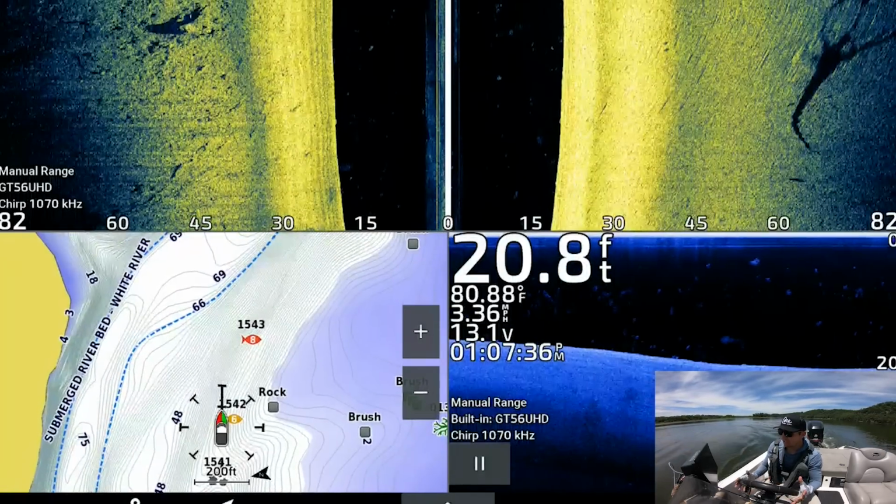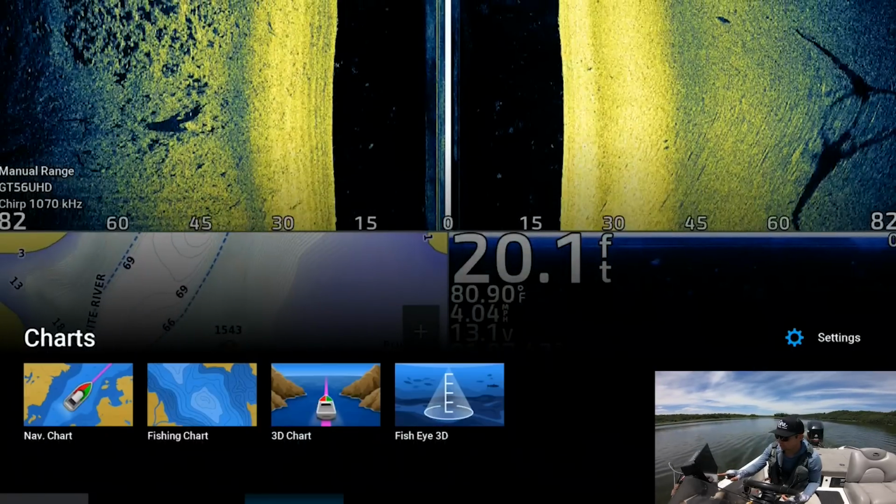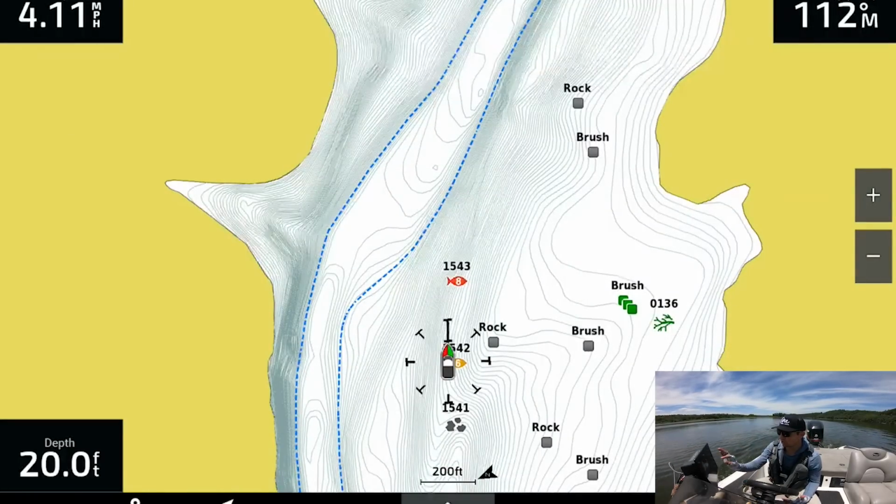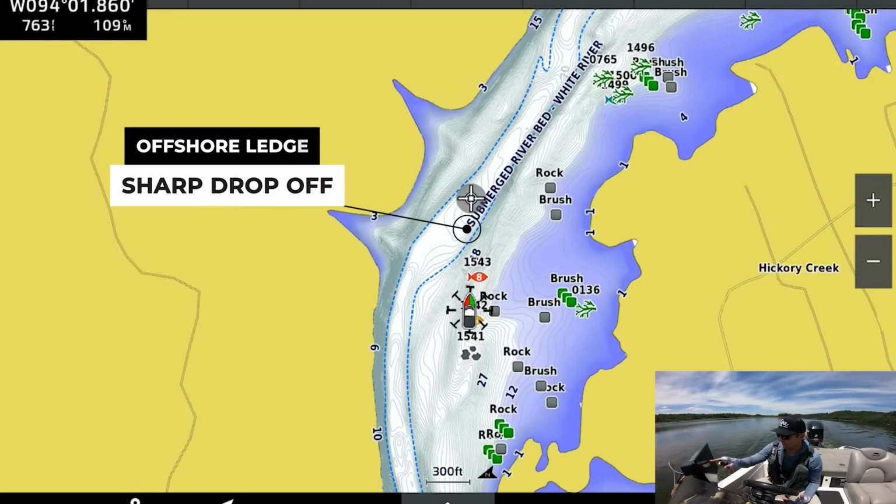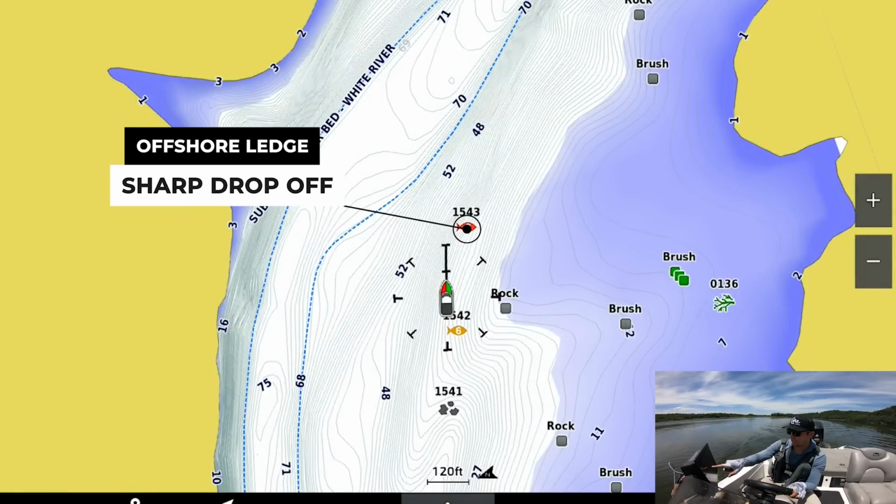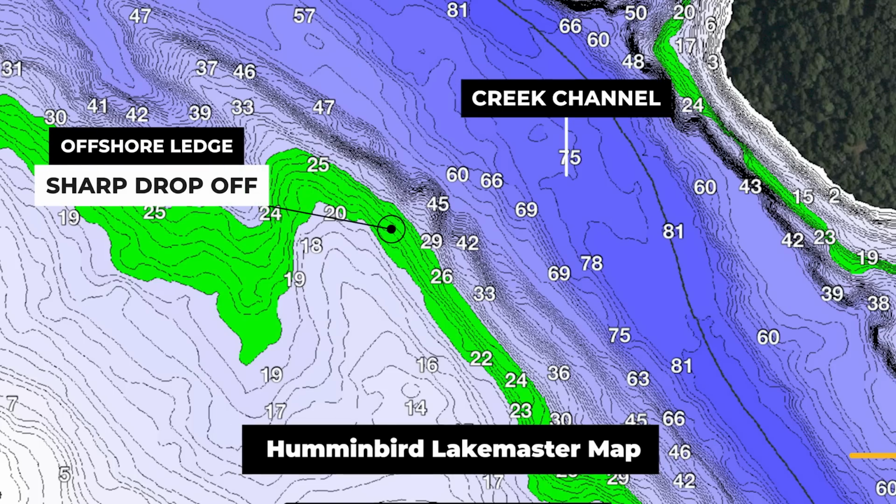The ledge spots, guys, really the most important thing to look for as I graph back over to the spot. If we go to a chart, you don't necessarily need to have a perfect sharp break. You can see here that we have a really nice creek channel that runs into this area right here, and there's a sharp drop off right where that channel swings in. It doesn't look super sharp on this mapping. If you look at different mapping, it actually looks a little bit more sharp.